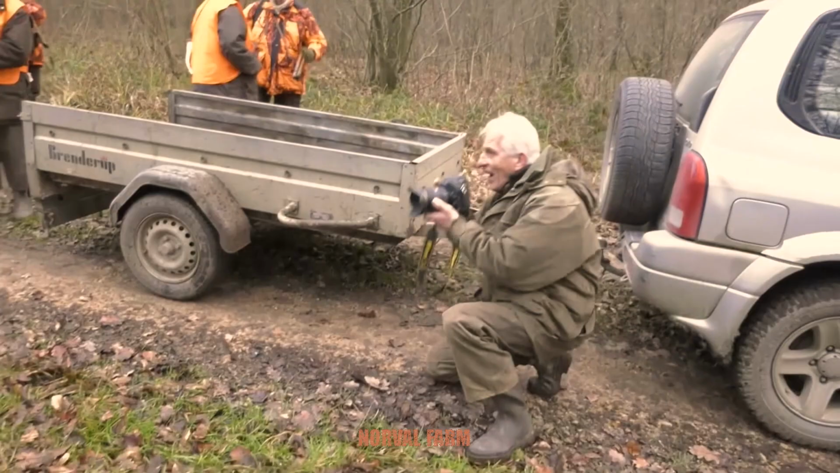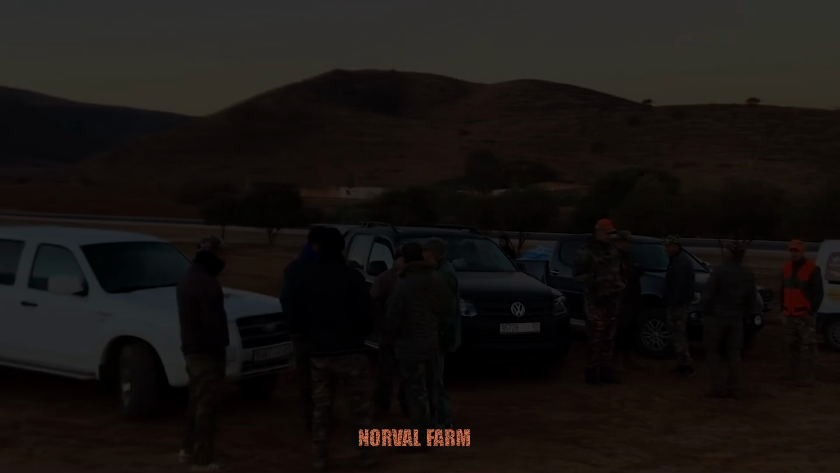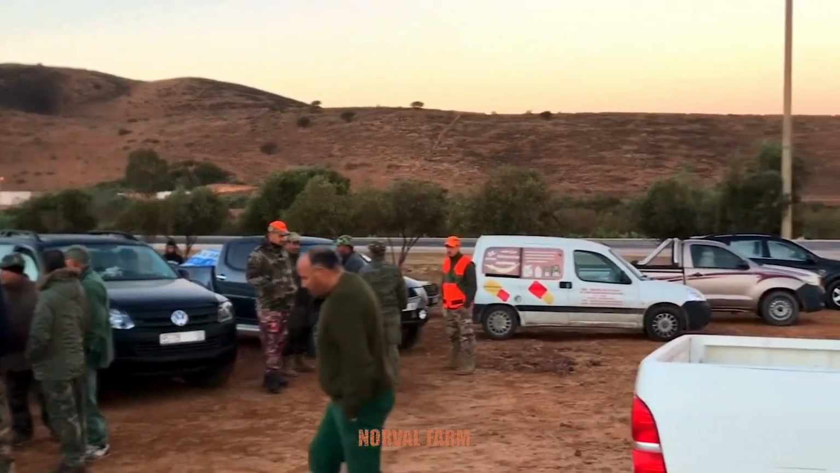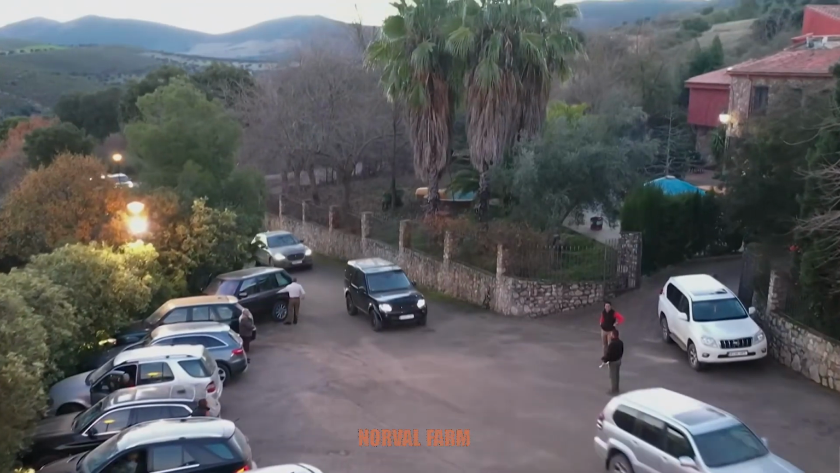The hunt has come to an end, and the invading wild boar herd has finally been contained. However, the threat of wild boars is far from over. More hunts will inevitably follow.